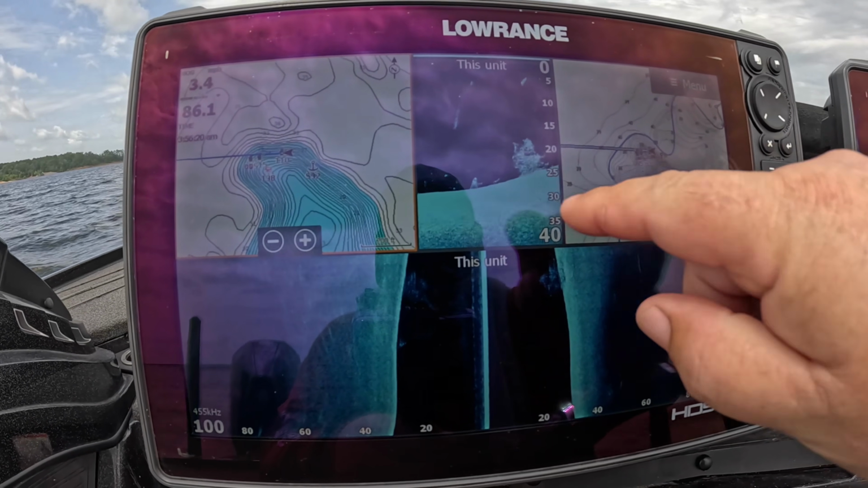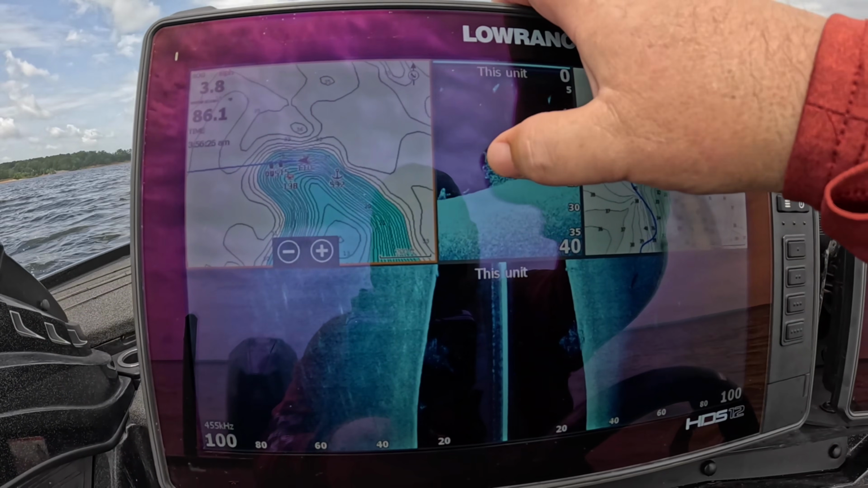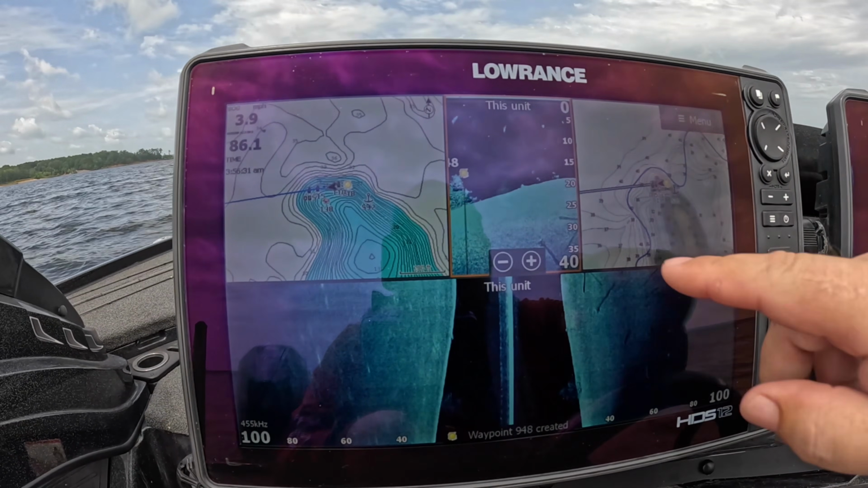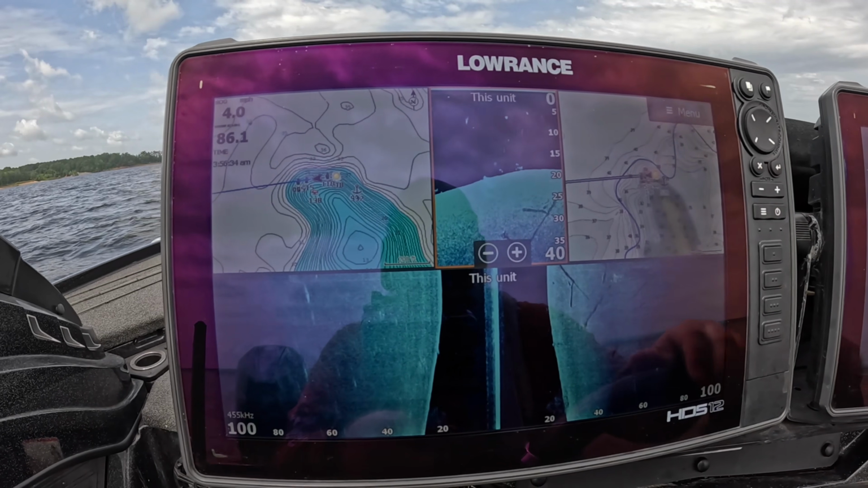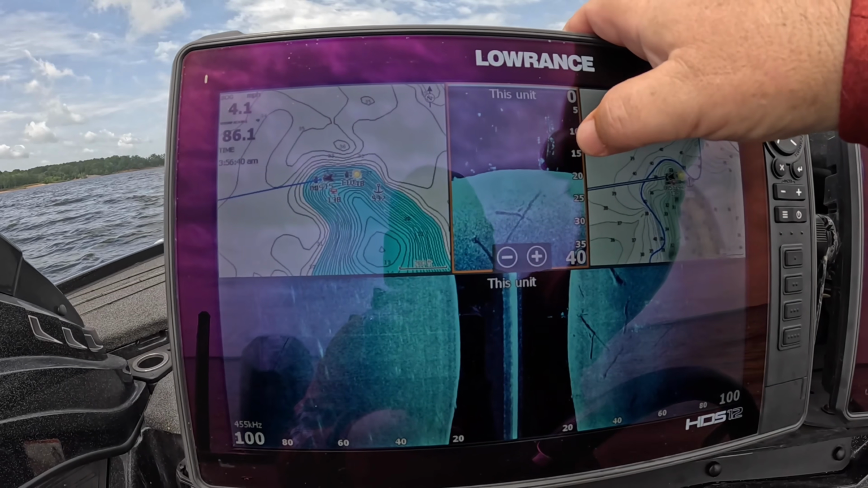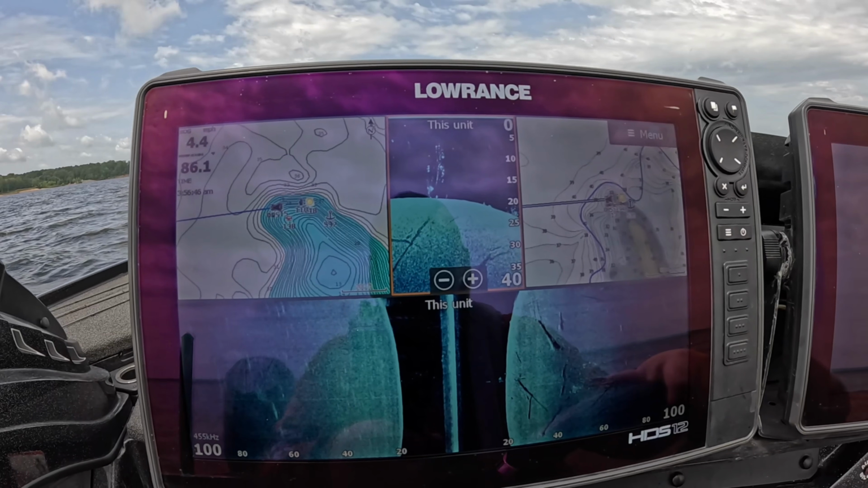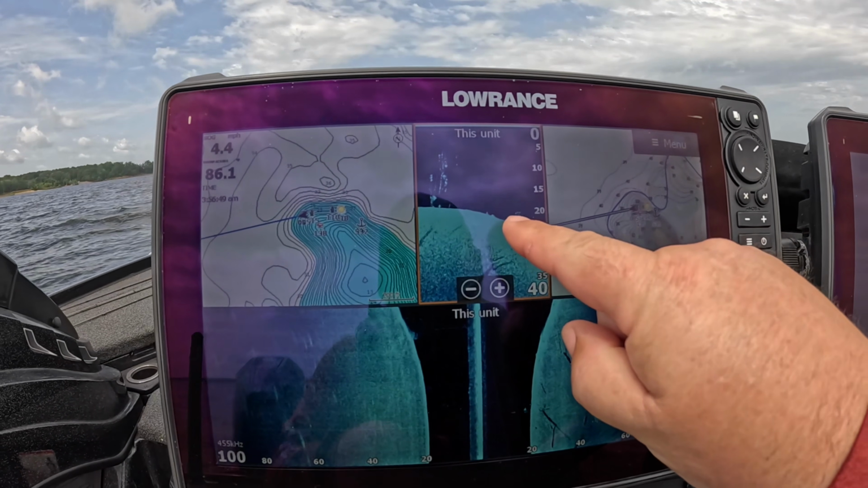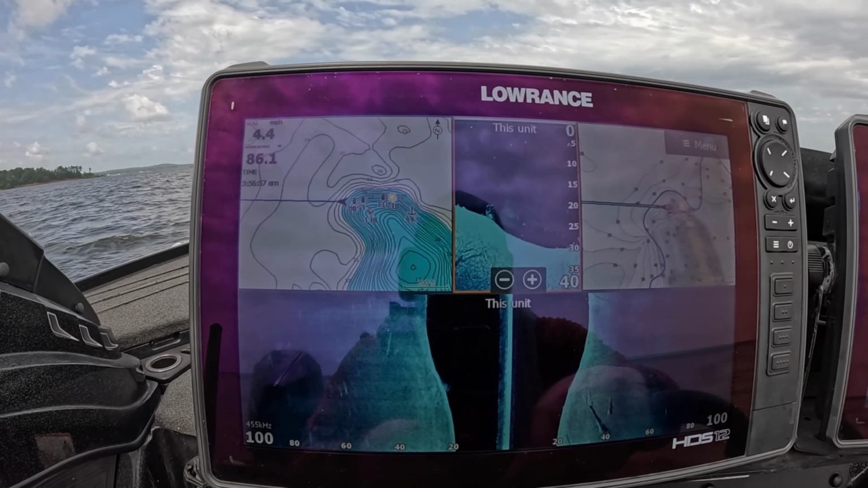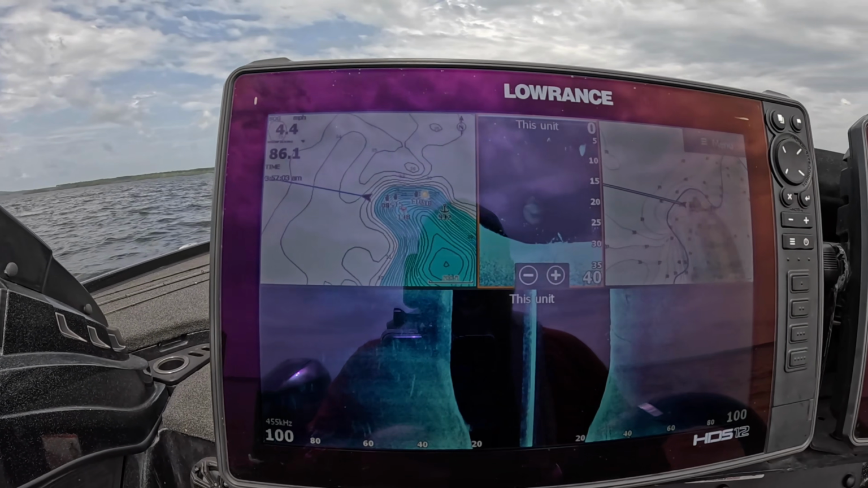There we go, there's the brush pile right there. Go ahead and mark that. Hit it twice. There we go. There's our mark. There's another old brush pile right here. You can see it's not as thick and bushy and as bright as that other one. There's another little one. But for the purpose of this video, to line up and show y'all how to make a good accurate cast, this is gonna work just fine.